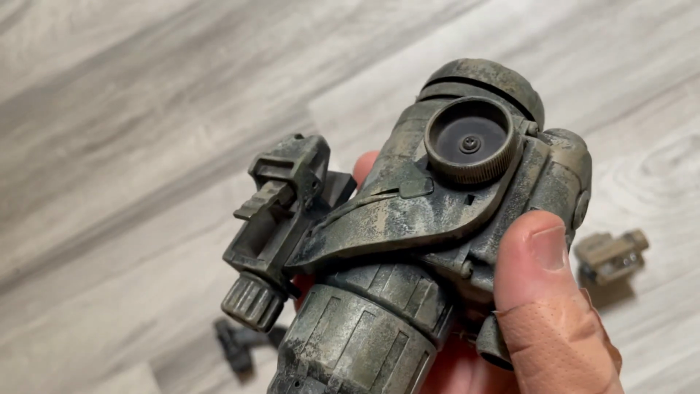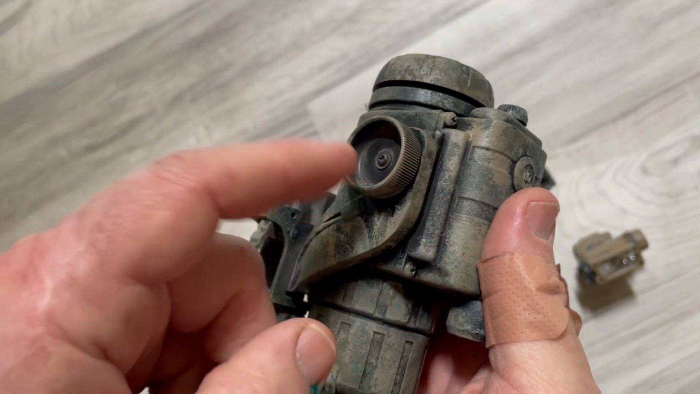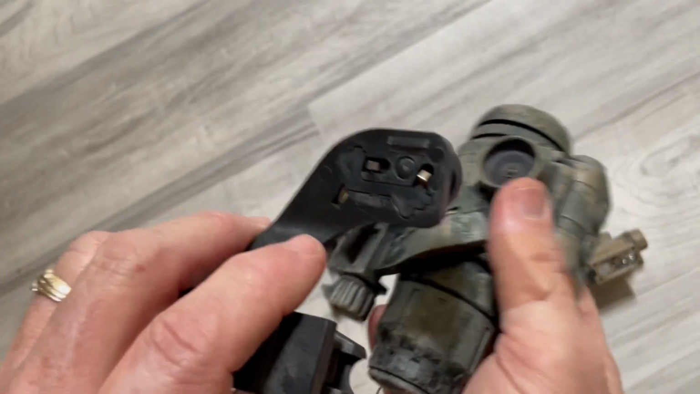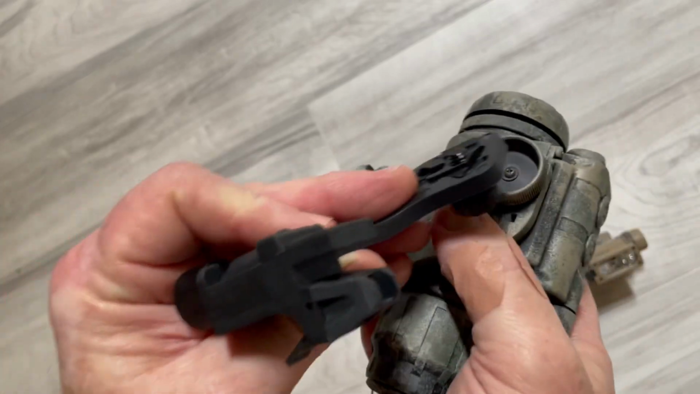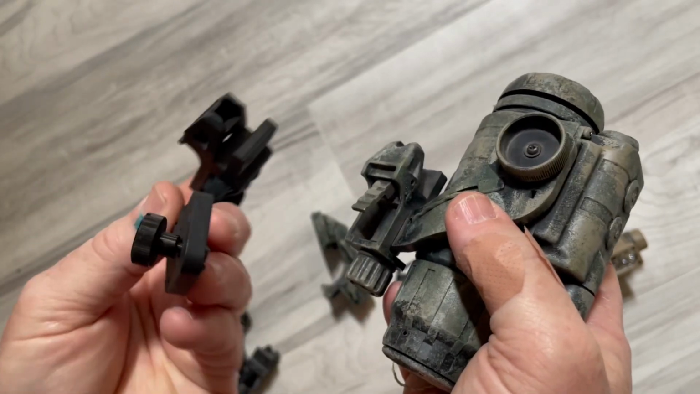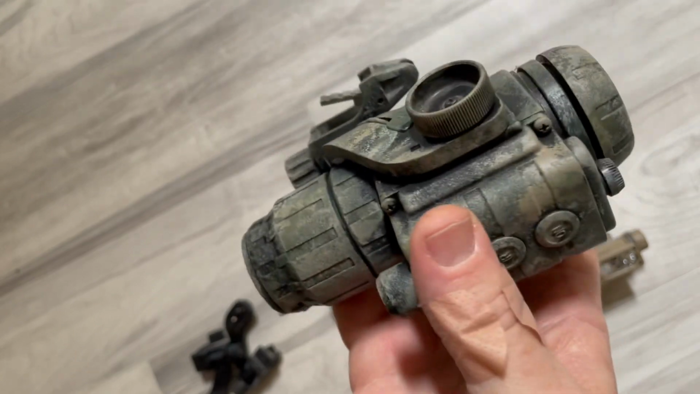So each one of these sights, I'm gonna tell you, I re-threaded the hole that goes in here to match the military ones. And believe it or not, that's the military thread, and this one right here, I changed this knob to the military thread, so you may have to do that to make it work on the budget optics.